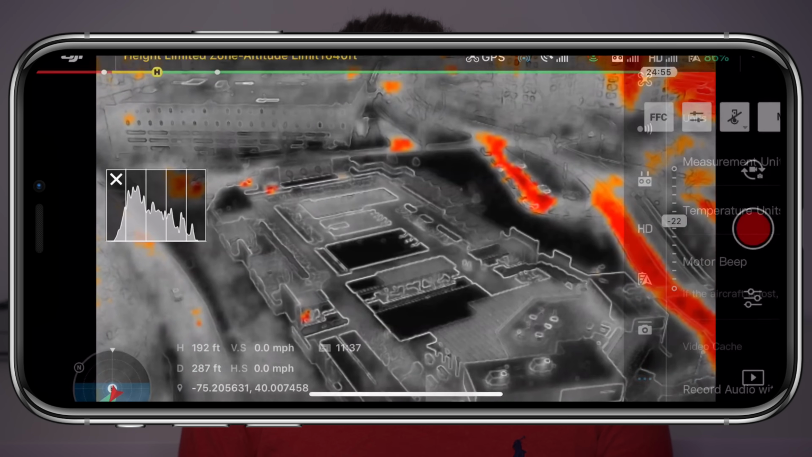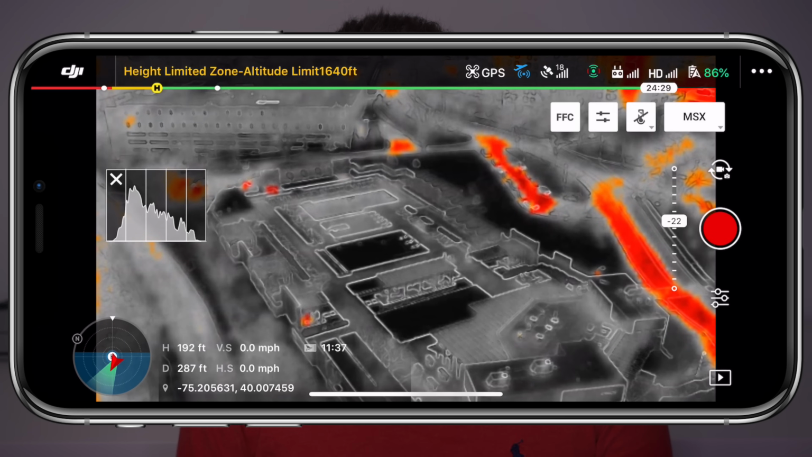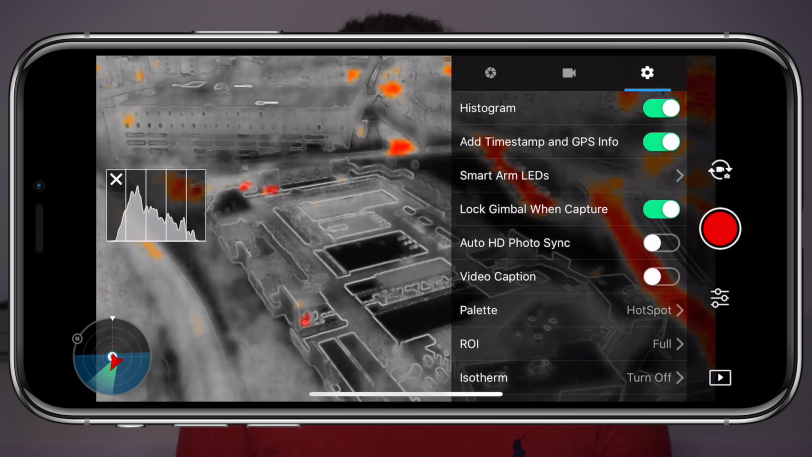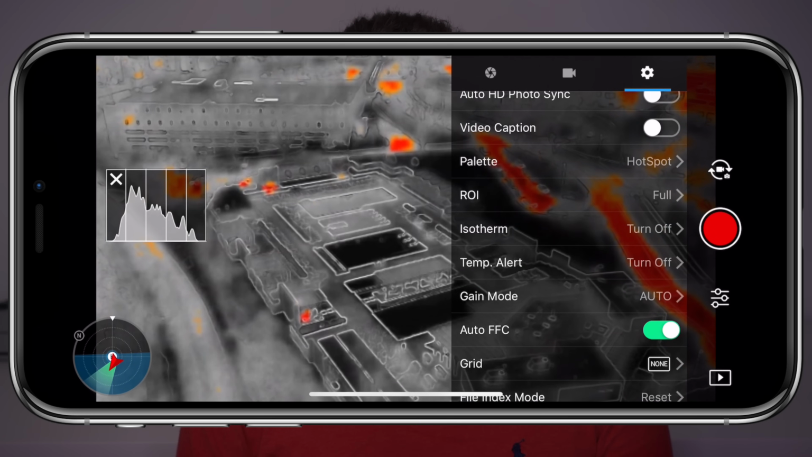Now, the rest of the settings geared towards the thermal camera are located in the camera settings menu, which can be selected by tapping on the three lines with the three dots underneath of the shutter or the record button. Head on over to the tab marked by the gear icon, and we can change things like the color palette, ROI, Isotherm, temp alert, gain mode, and auto FFC.